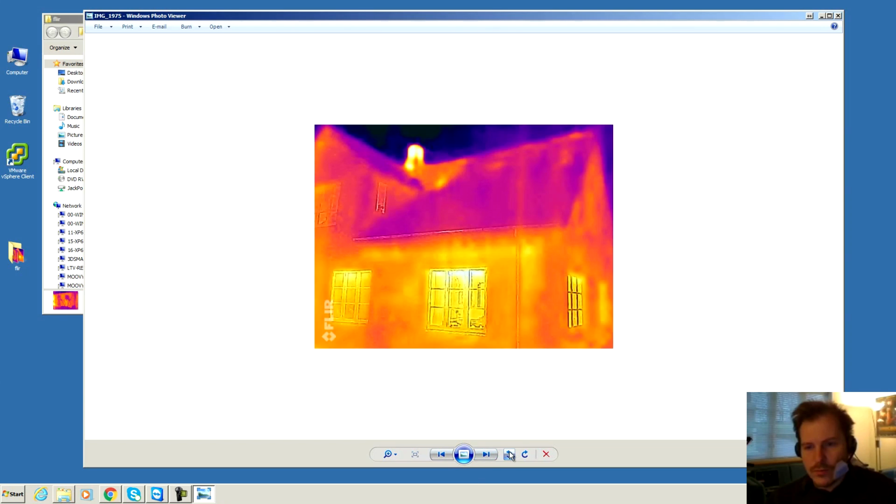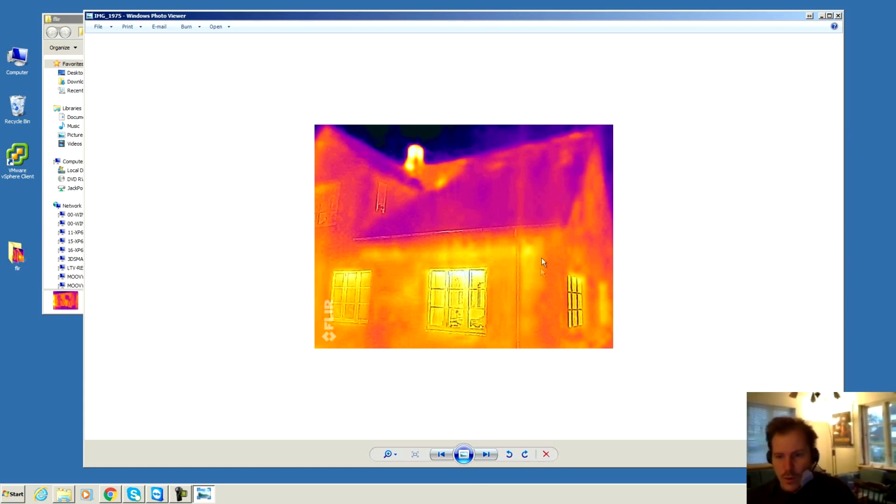Oh, another one needs to turn around. It's more or less the same thing. We can kind of see that right here is a wall that is not insulated as well as over here where it's insulated. And the roof is very cool here, except over here.